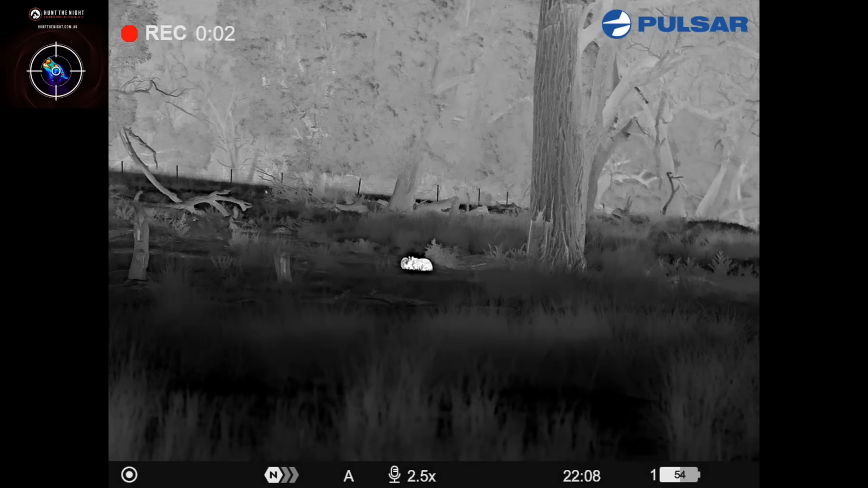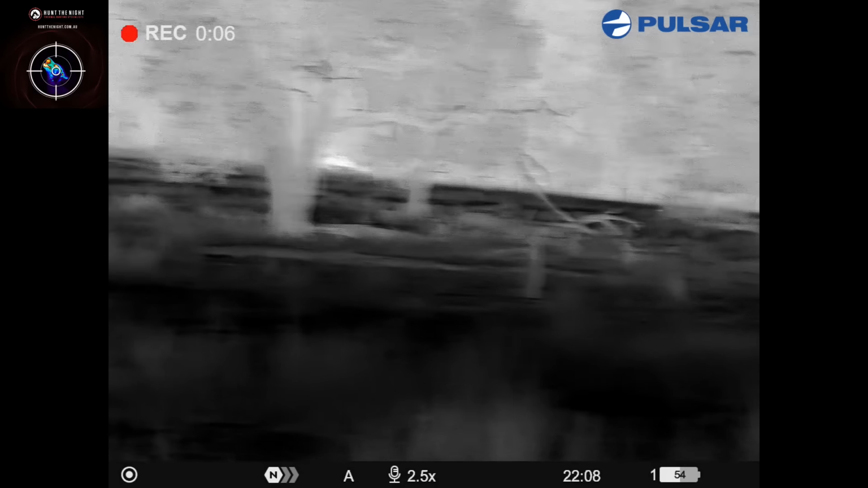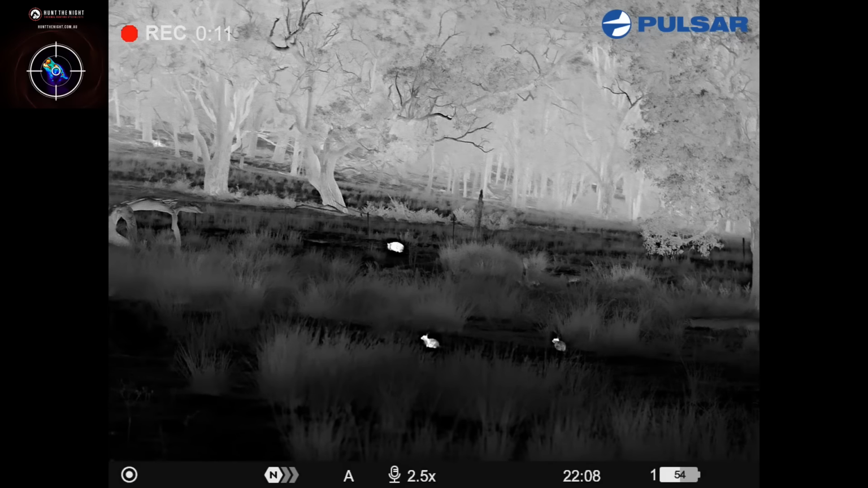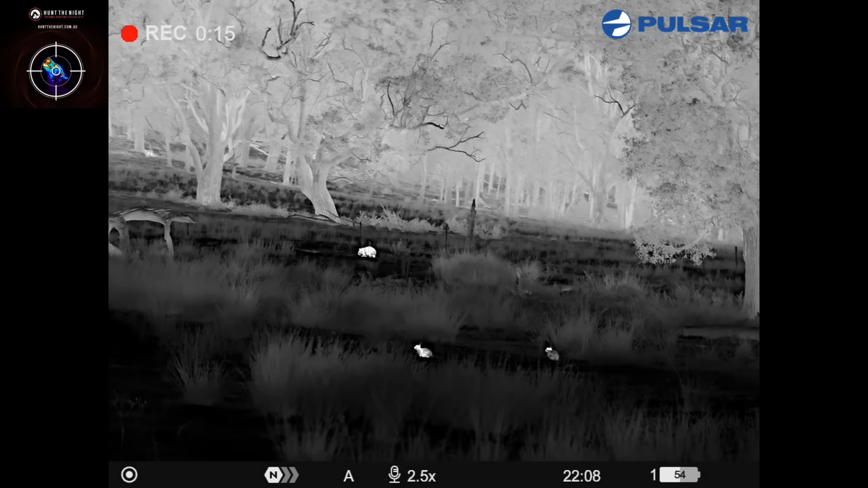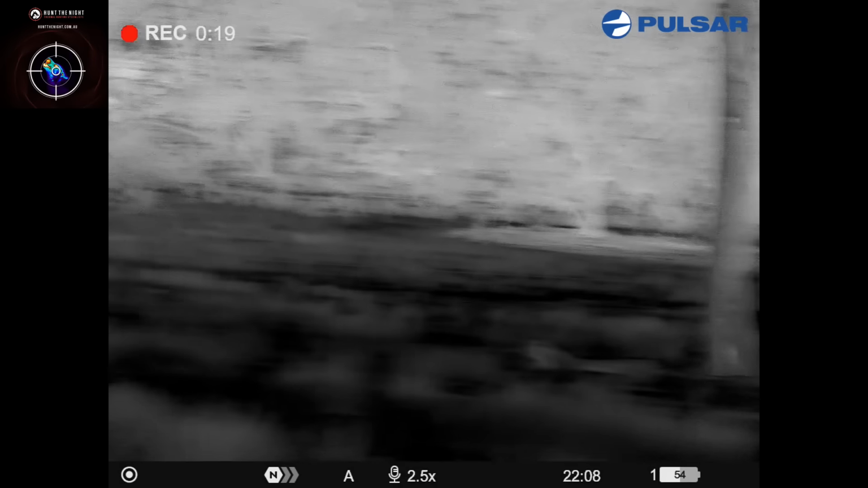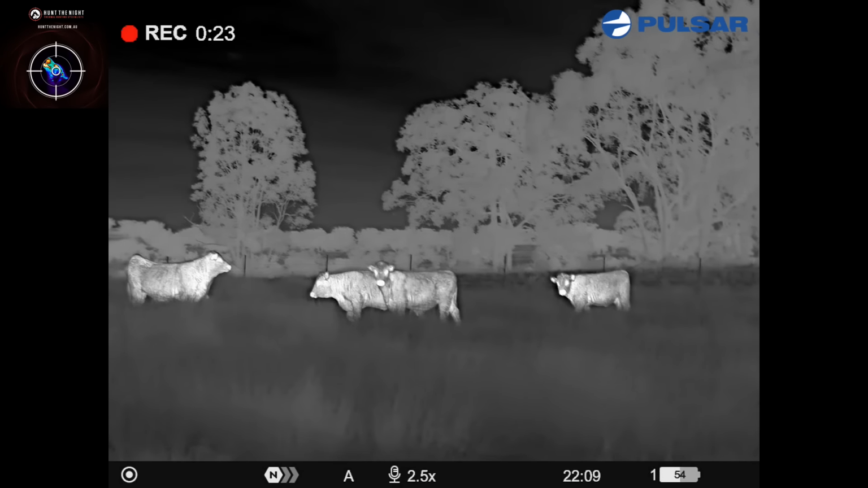There's a mother wombat and a baby over there. Pretty cool to see. Couple of rabbits there, another wombat there. Definitely don't want to confuse those guys with pigs if you ever are out with thermal. They do move differently and they're a little bit rounder to look at. And those things there, don't confuse them for pigs.